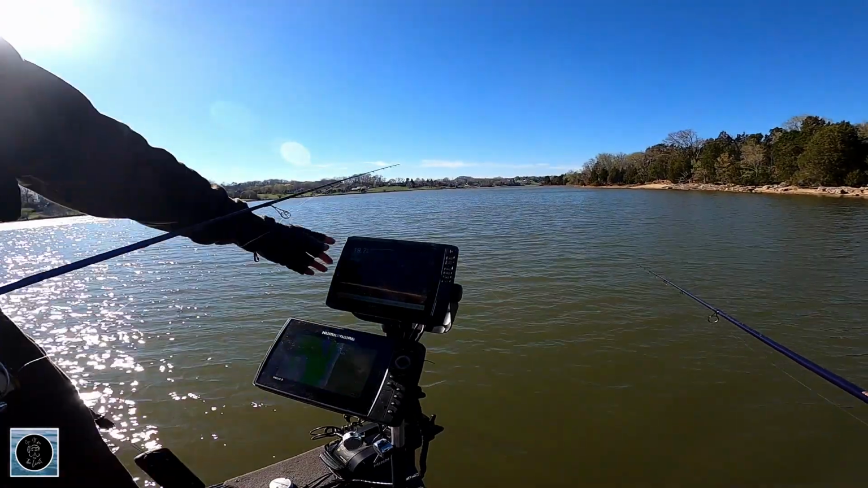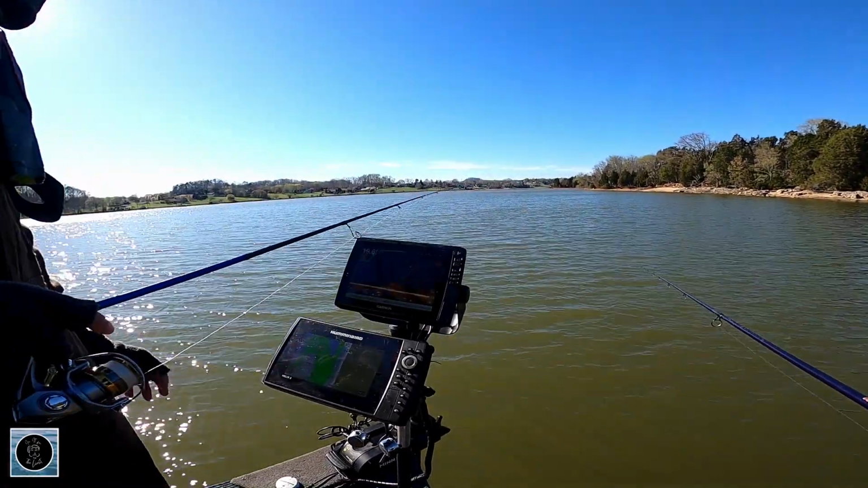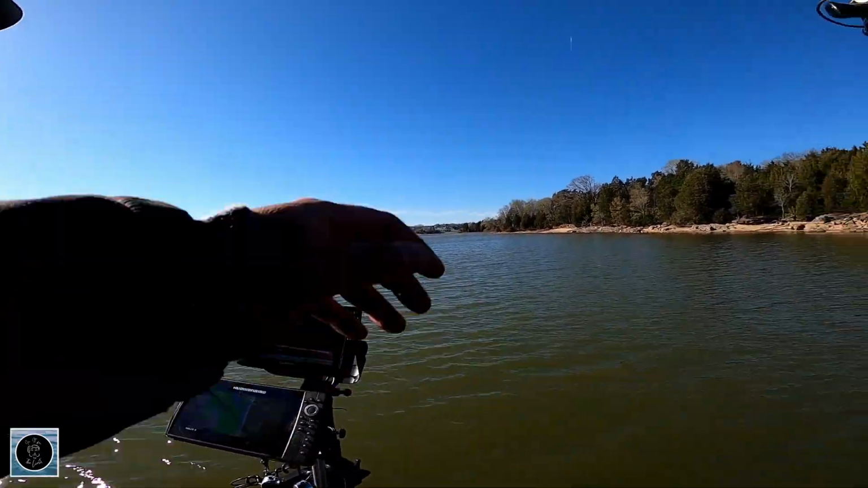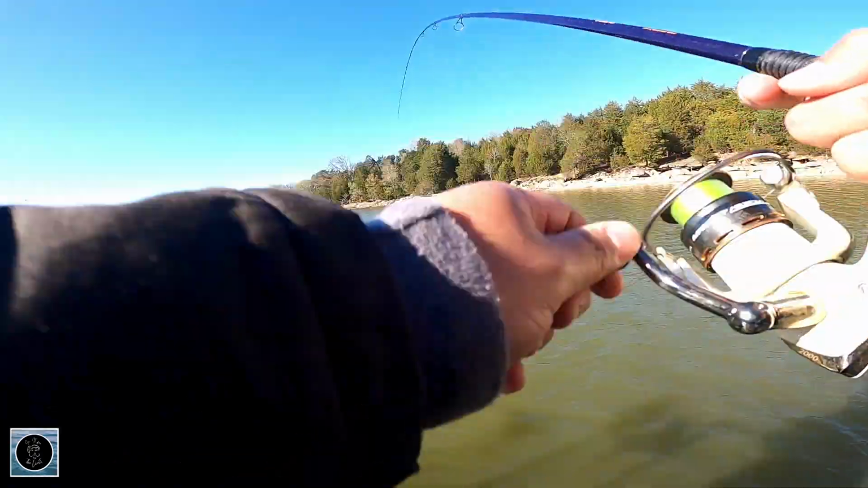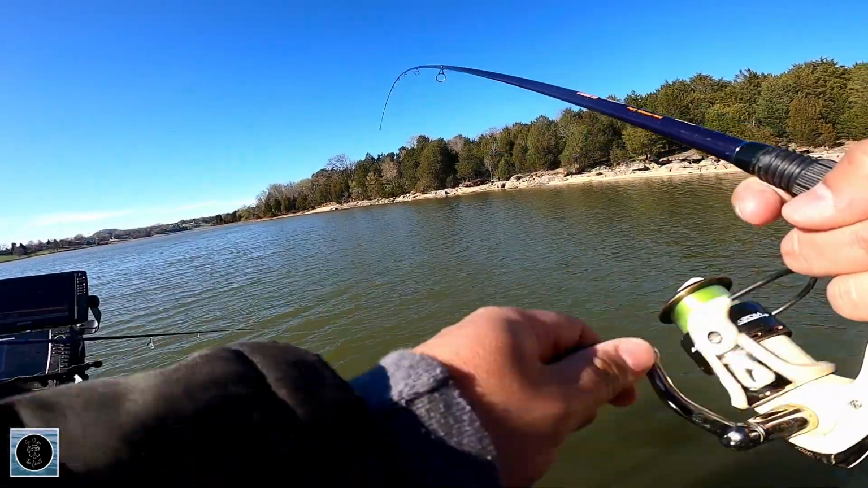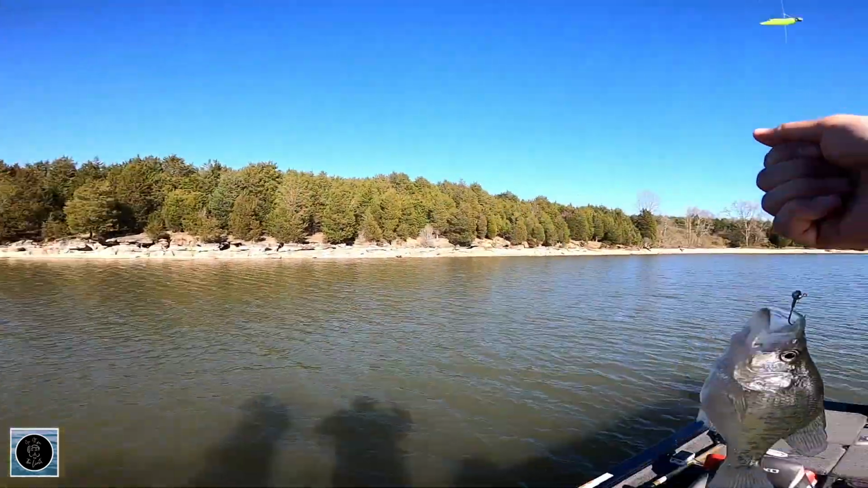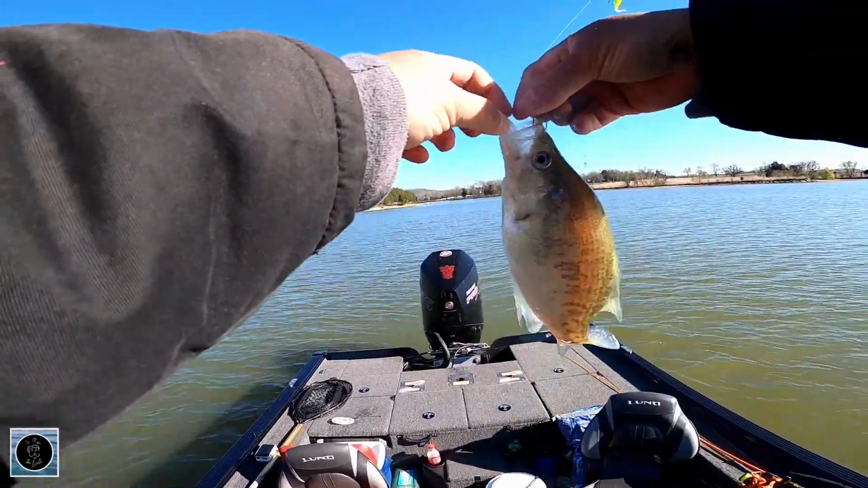Especially on brush beds. That's what killed him. That is always what? 18 to 20 foot. Yep. Come on. Be a good one. Could it be? Be close.